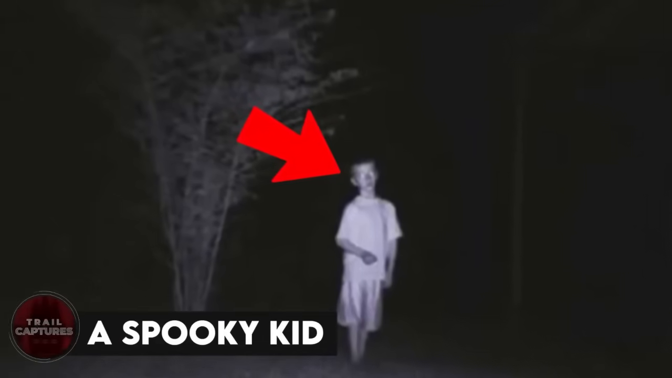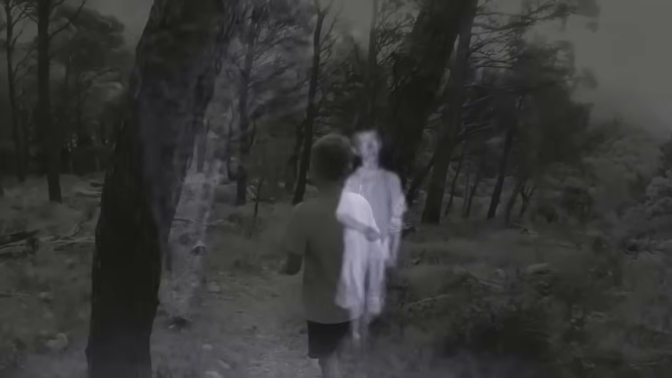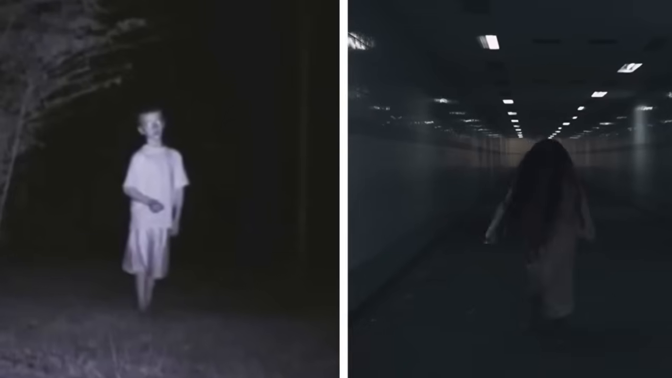A spooky kid. So this might just be some kid roaming the woods at night for no apparent reason. Maybe he sleepwalked out of his home. But the fact that his eyes are glowing bright makes this one spooky snap. And there's also a chance that this might not be a real kid, but a ghost too.